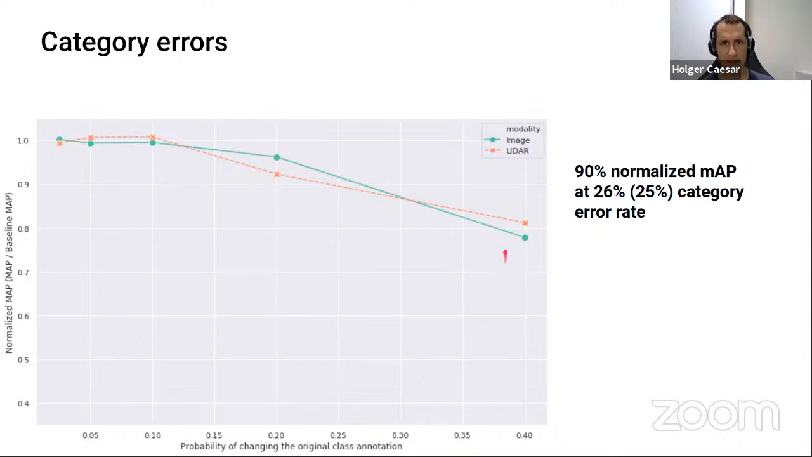This looks pretty similar for the image-based method and the LiDAR-based method. 10% error has basically no impact on quality, but then it gradually goes down. We have 90% normalized mAP at 25% category error rate. That's pretty interesting. If 90% is acceptable for you compared to our baseline, then you can have 1/4 of the labels wrong, and it would still be good enough.